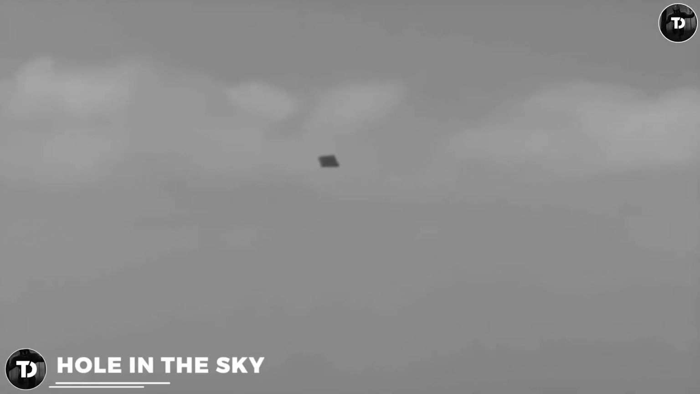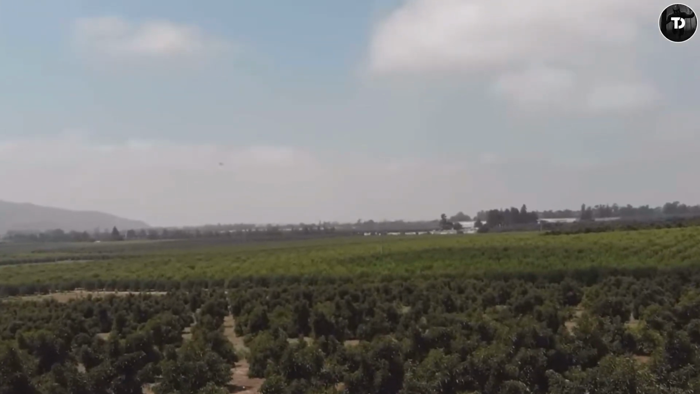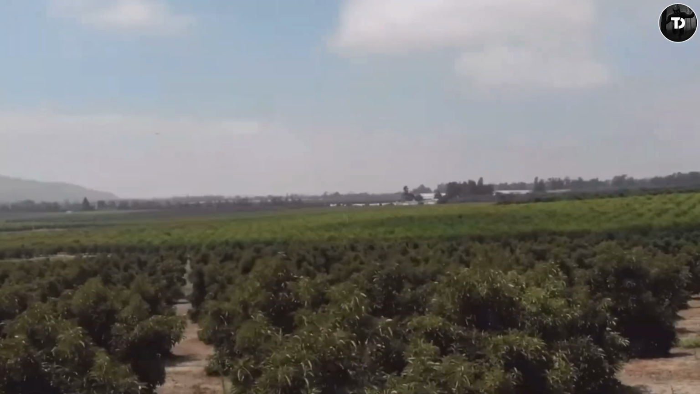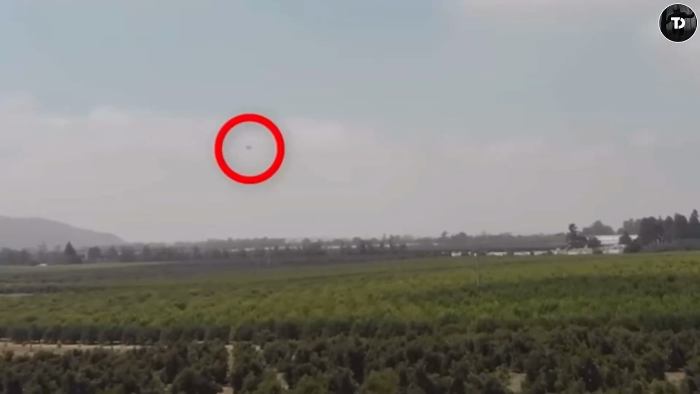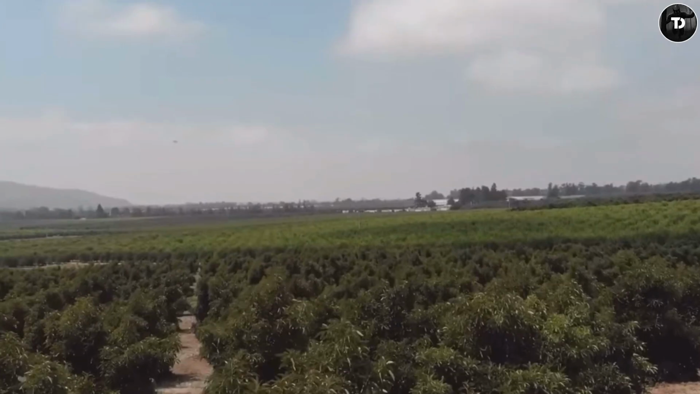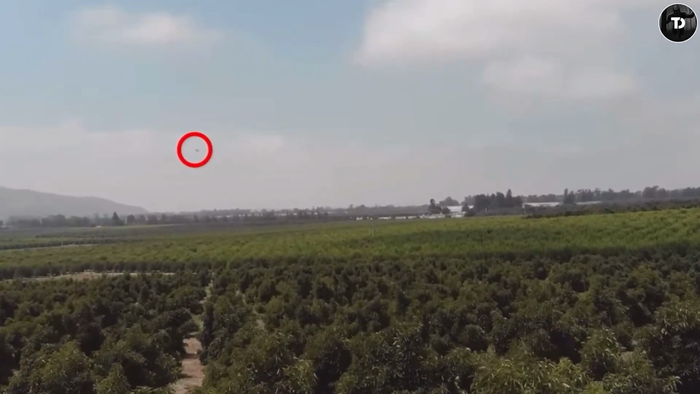Hole in the sky. In 2023, a drone pilot, Richard Cranner, was tasked to record a beautiful farm in California. When reviewing the footage, he found a glitch in the matrix. It was like a square piece cut out from the center of the sky. Cranner couldn't believe his eyes and decided to zoom in on that, but what he saw was even weirder. Two unidentified objects were flying parallel to the black square.